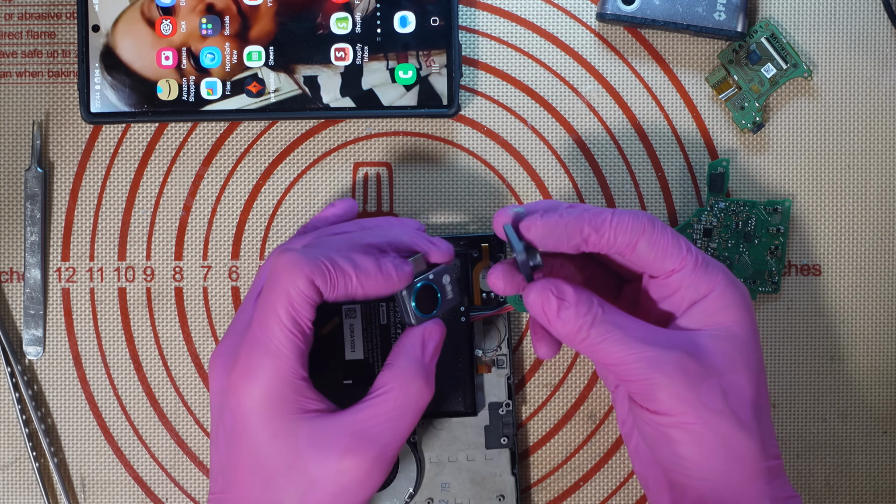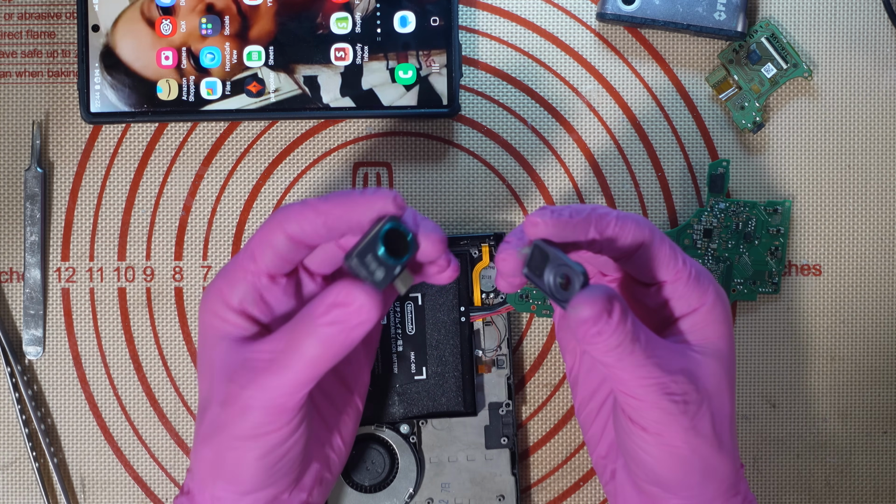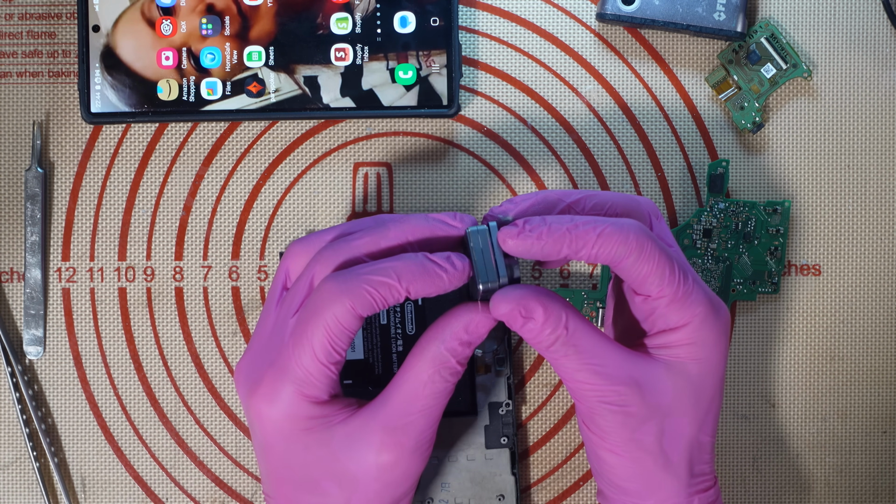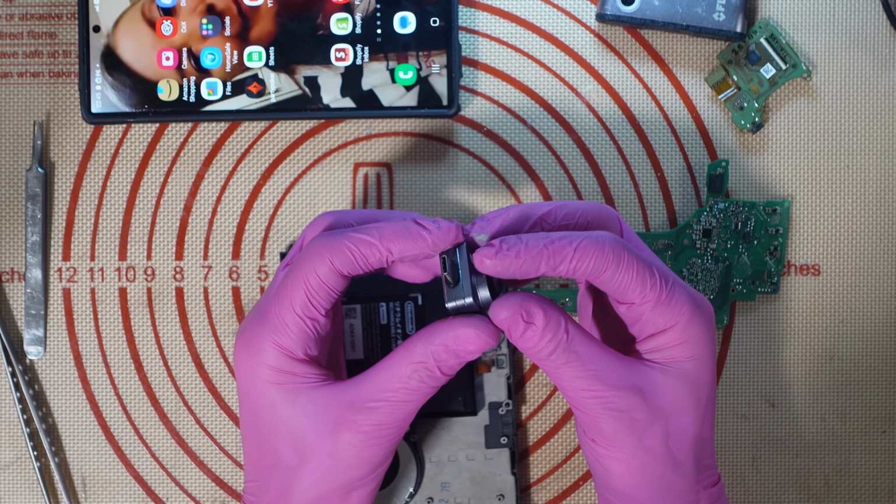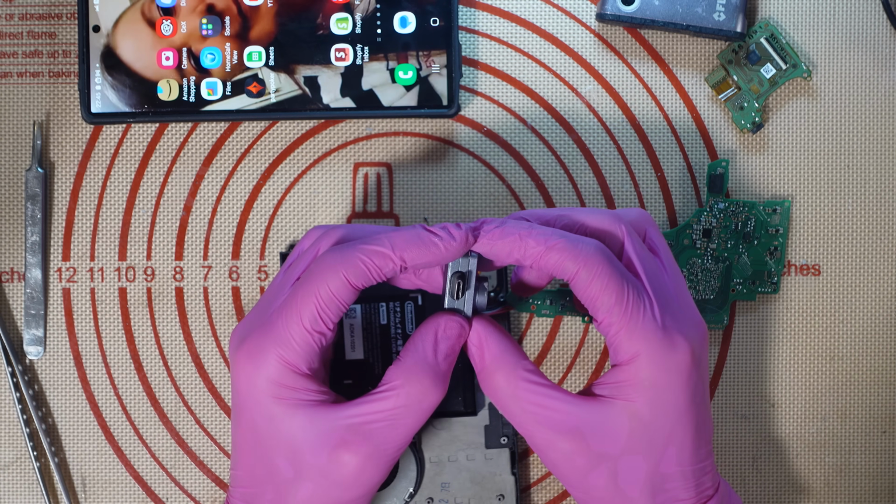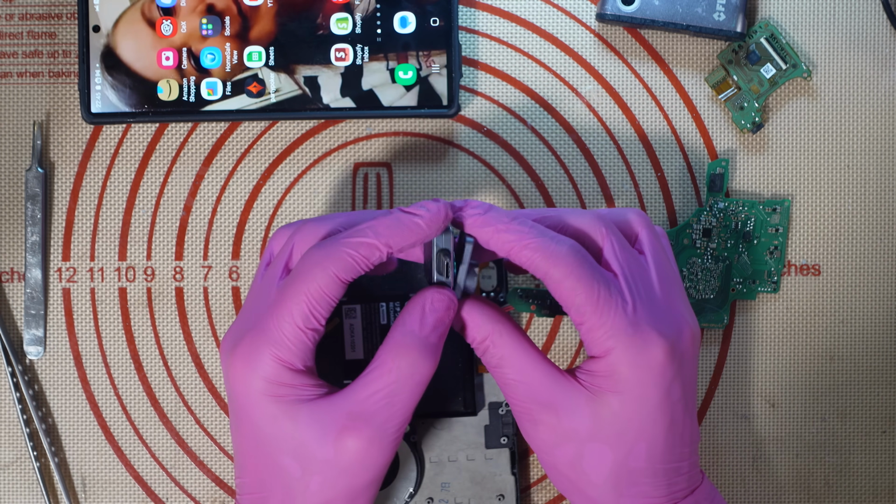But what these come with is a little macro lens, and this is magnetic. The only thing that I don't like about this is I can never find it, so I'm always having to leave it plugged in. It is very, very small. That is the thing that they're going for here, the compact size, but great quality. It does come with a macro lens.